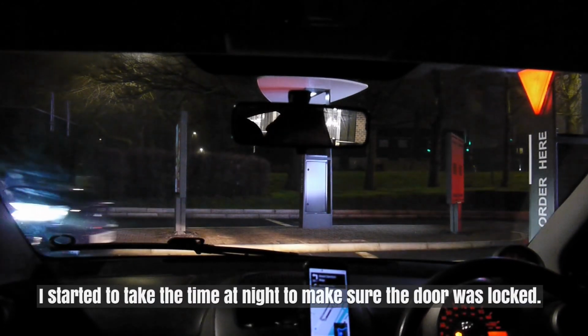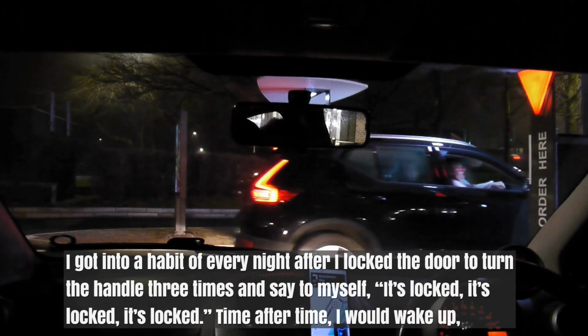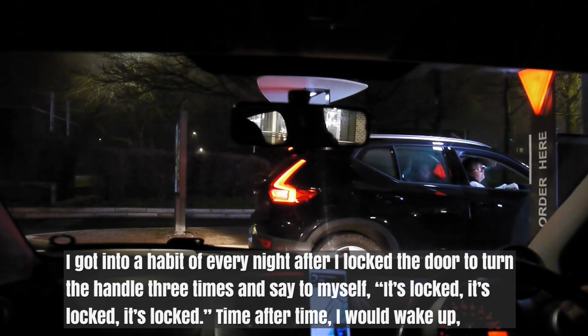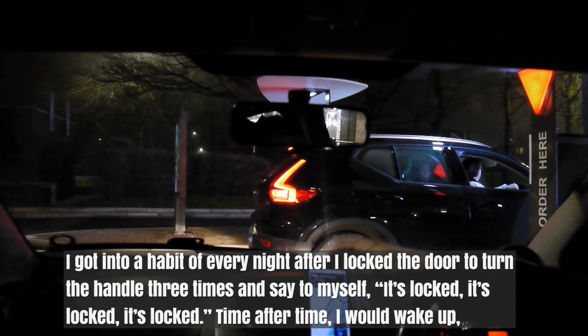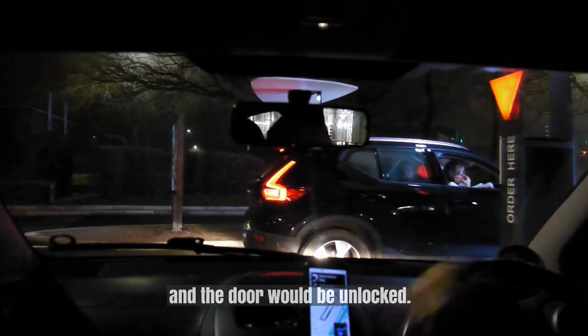I started to take the time at night to make sure the door was locked. I got into a habit of every night after I locked the door to turn the handle 3 times and say to myself, "It's locked, it's locked, it's locked." Time after time, I would wake up, and the door would be unlocked.